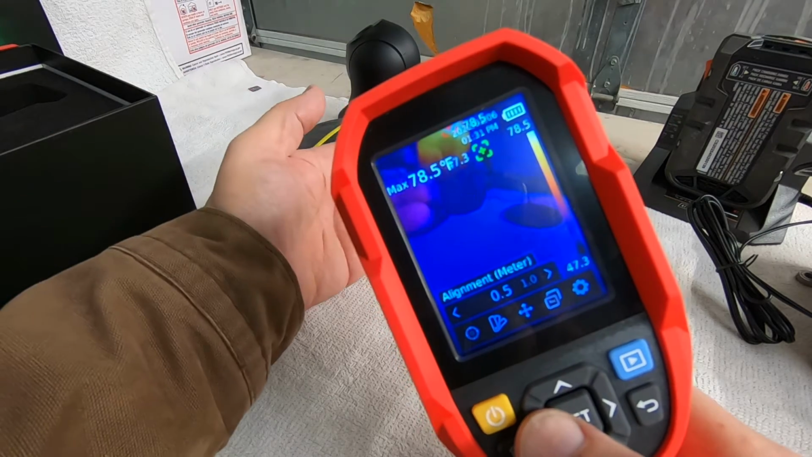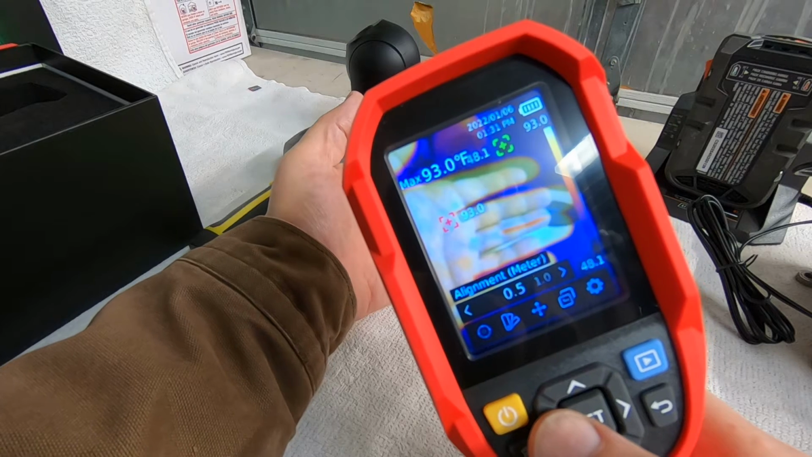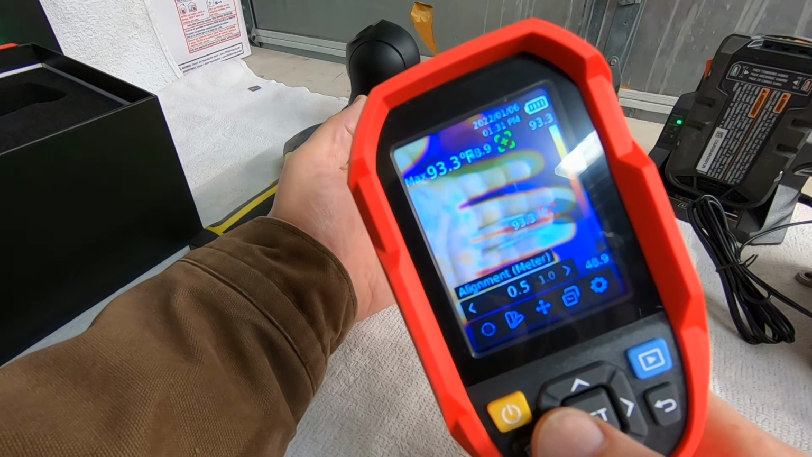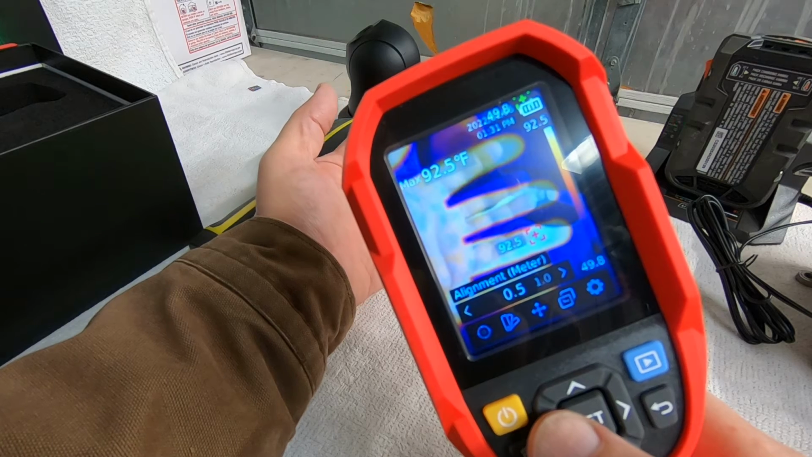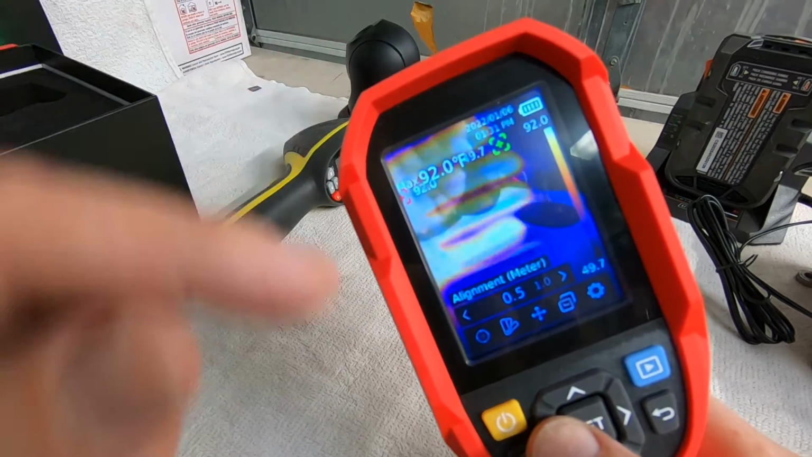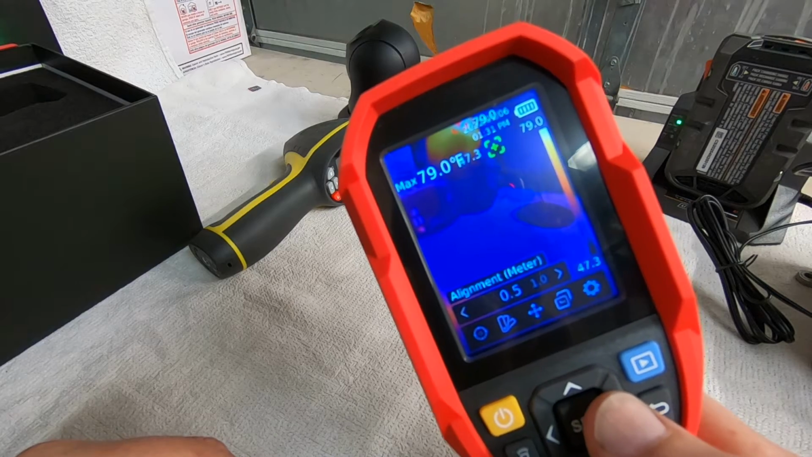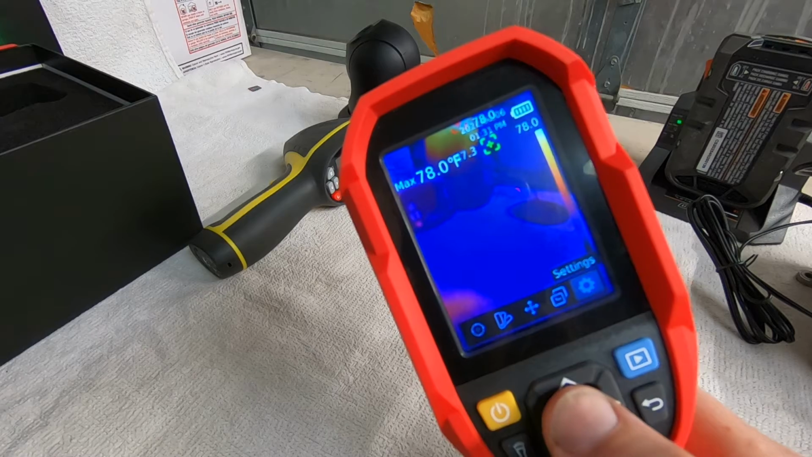If you are as close as I am right here, you can kind of see the infrared versus the visible image isn't quite lined up. They're off. So it'd be nice to be able to have that down even lower. But anyway, 0.5 is the lowest you can go.